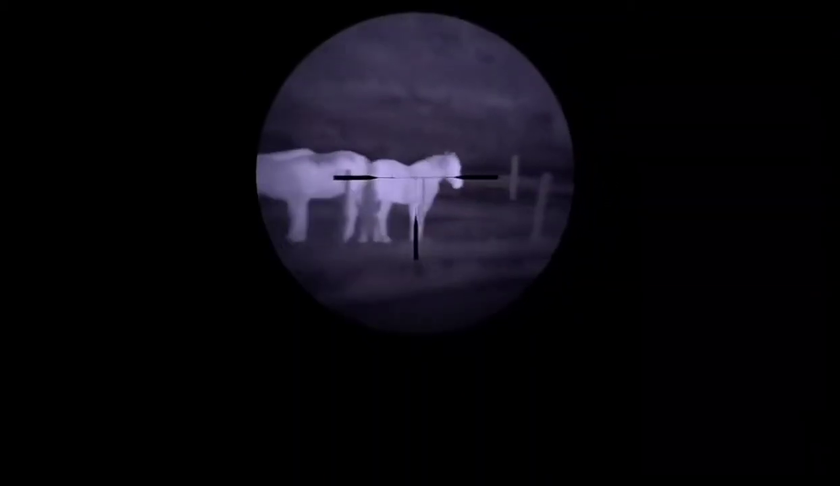Current sharpness setting of 1. Still get a decent amount of detail on these horses. Backing out. It's about between 1.5 and 2 times optical mag. We'll go through color palettes. So this is currently on white hot, black edge detect, white edge detect. Back to white hot here.